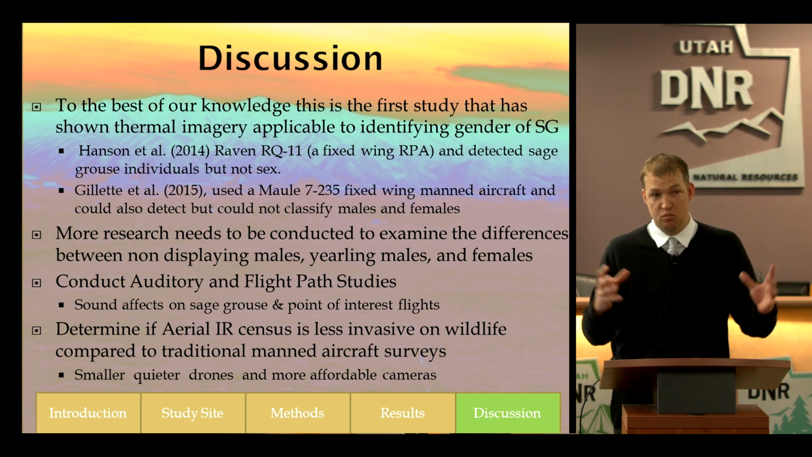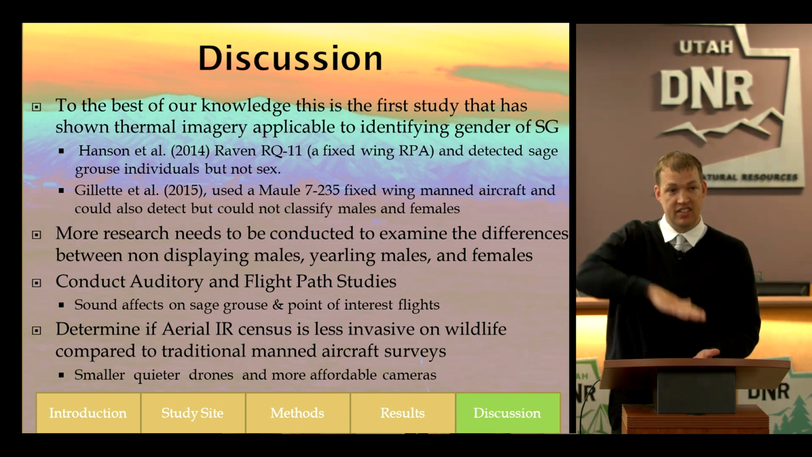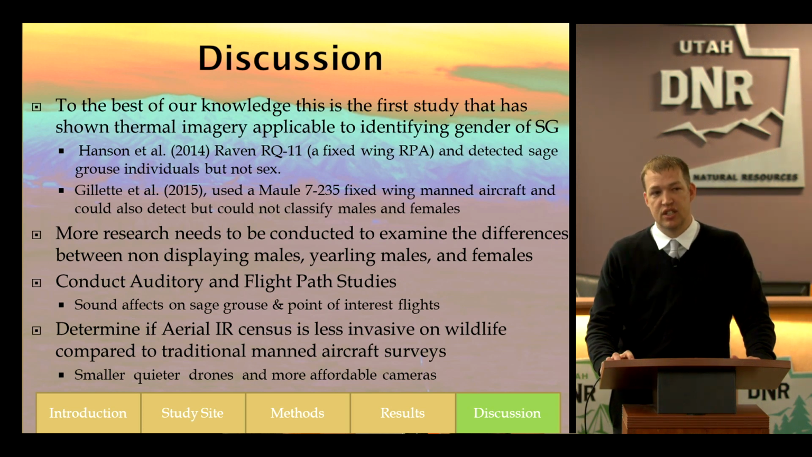Relative humidity, because the more water particles that are in the air, the more energy it takes to transmit, and so it's going to be cooler transmitting through that relative humidity. So relative humidity almost seemed to be more of a factor than air temperature. So that would be something that would be taken into consideration in the software though, and adjusted for.